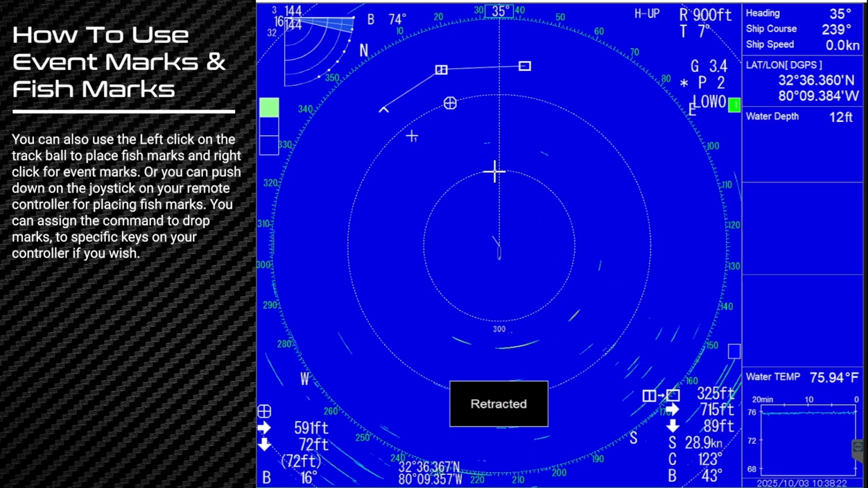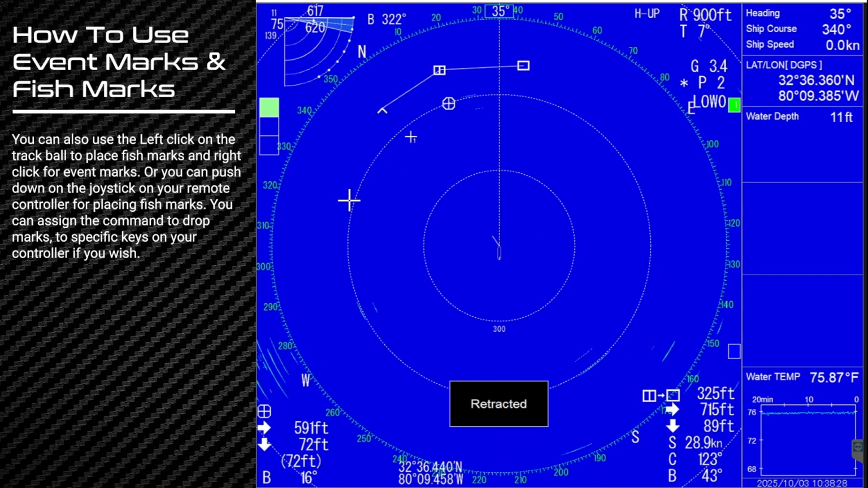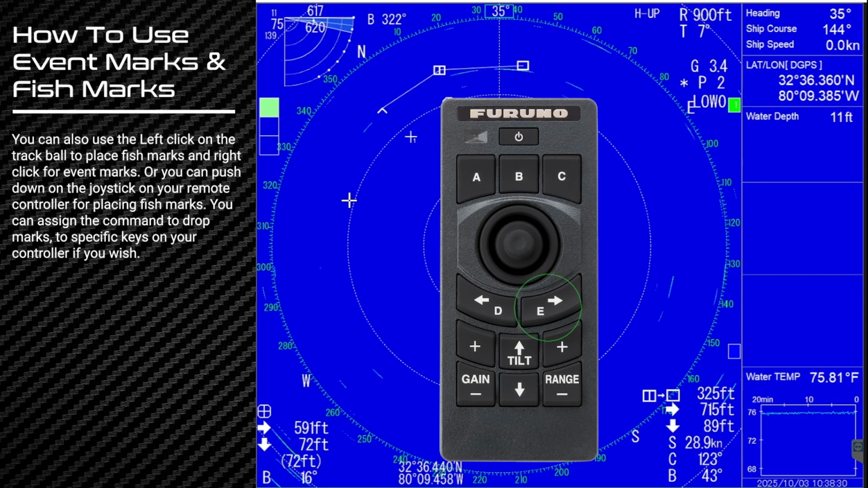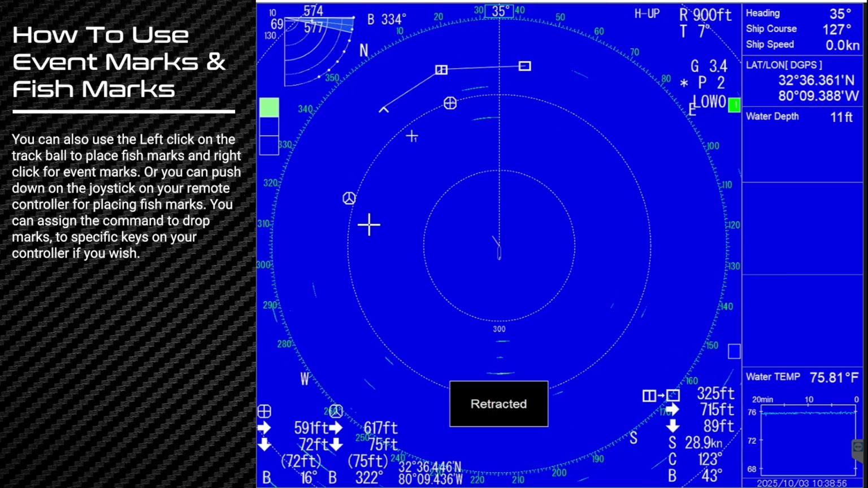So if you were to go ahead and hit button E on your remote control, button E is event mark number 2. Okay. So we have some options here. We could either change the left click and the cursor click on your remote to event mark number 1, or we could leave button E. We could program button E to be event mark number 1 instead of event mark number 2.